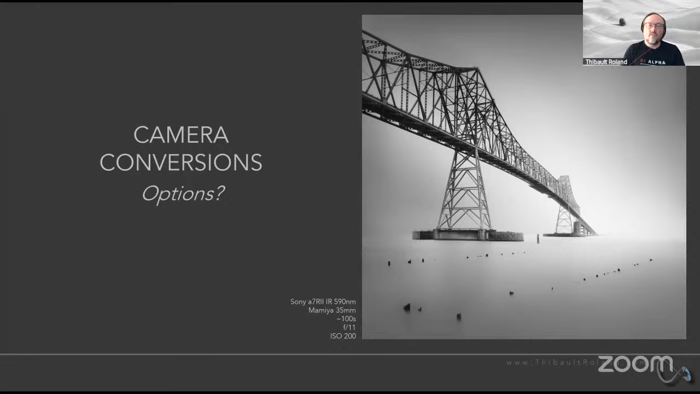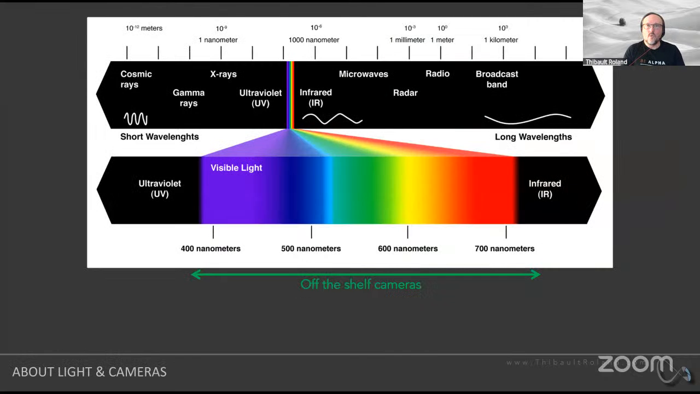There's a number of different companies that will do that for you. I'll show you in a minute what companies I've actually personally used or heard very good things about. But if I go back to this particular graph, you can see again, just as a reminder, the off-the-shelf cameras are mostly sensitive only to visible light. This is for filters. Now, what we're talking about is cameras that can be modified so that they can potentially be sensitive to all these different types of light.